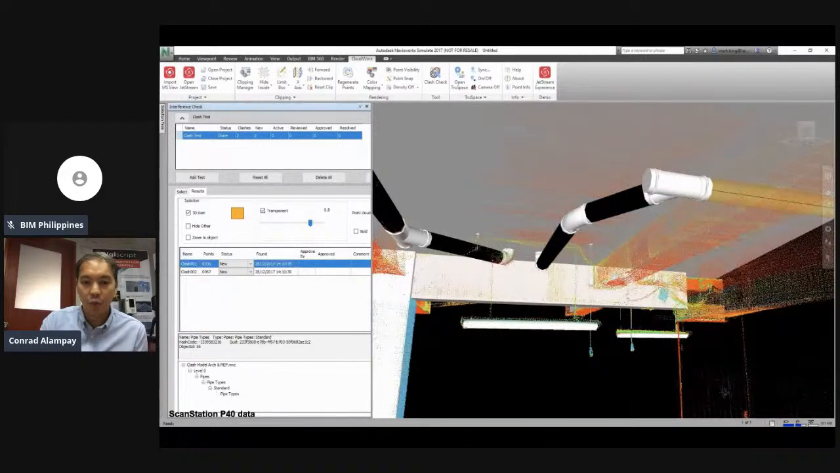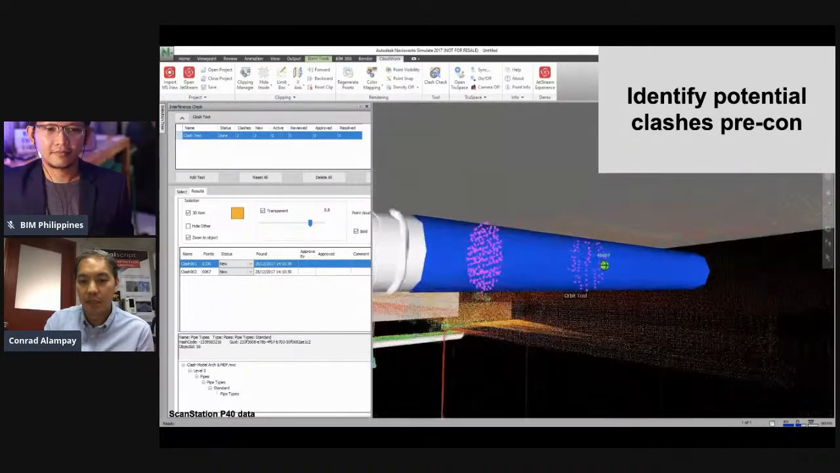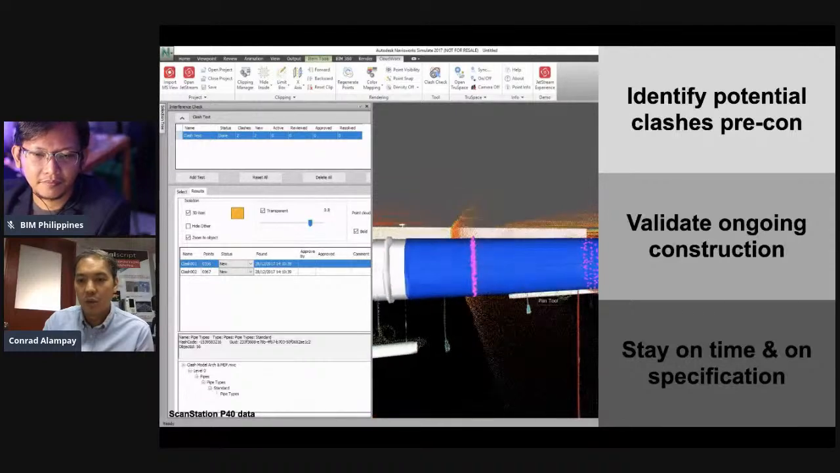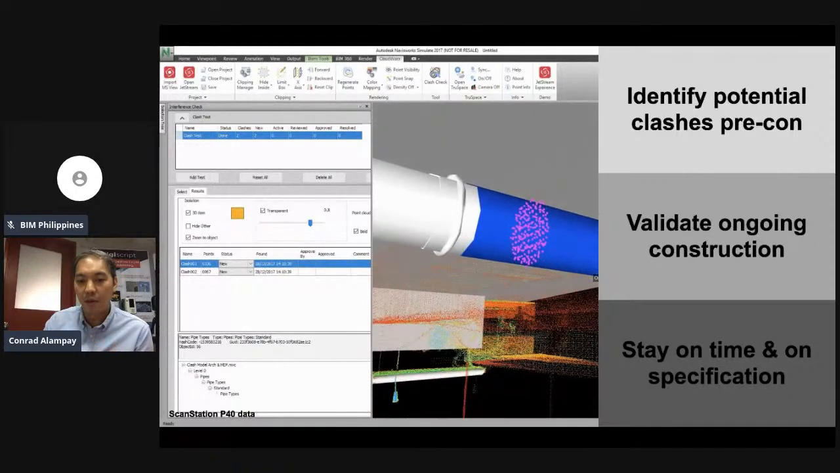So the same way we do clash checking in Navisworks, we are clash checking using reality capture, 3D point clouds inside Navisworks, and again, showing you the benefits in using that for identifying pre-construction clashes, validate again what's happening on site, and at the end of the day, we want our project to stay on time and follow the specifications as designed by the project early on.